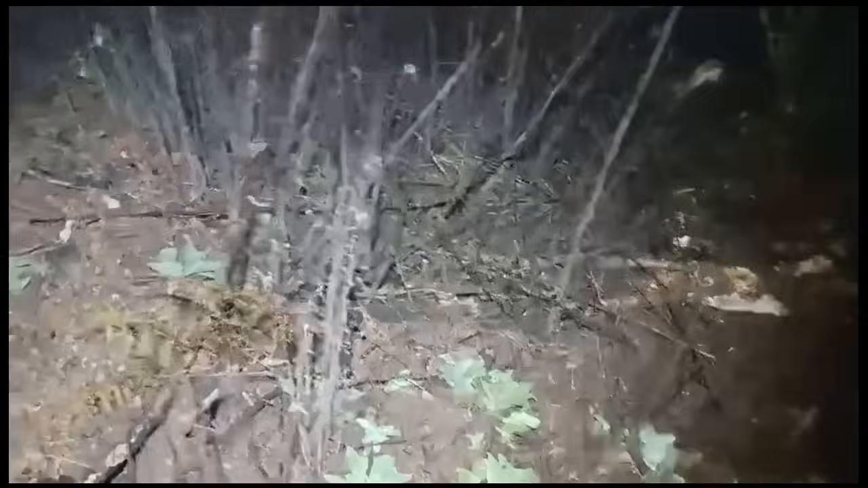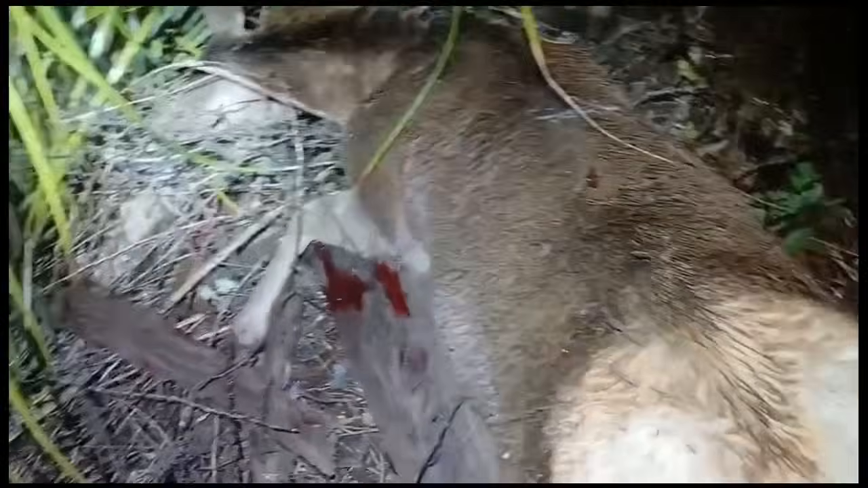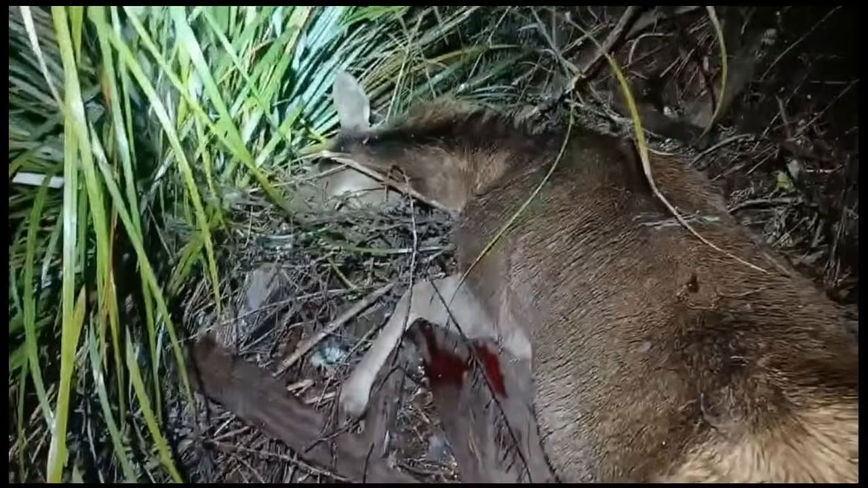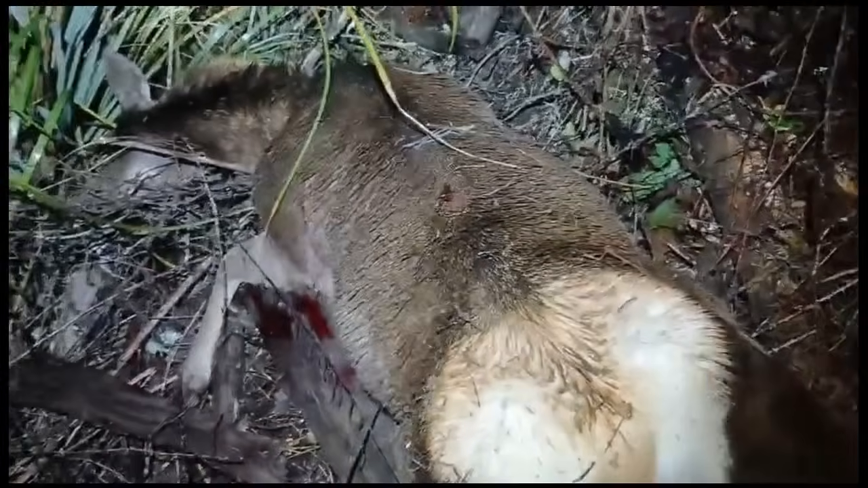So here's number two. Finally found it. Oh, she's a big hind too. Good shot in the shoulder there. Yeah, she's a hell of a lot bigger. I thought the other one was a hind, but this one's twice the size. She's quite a big hind.